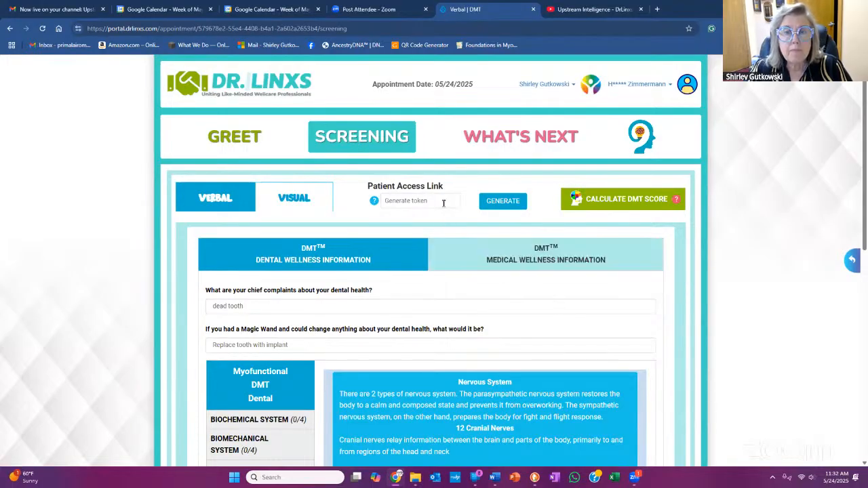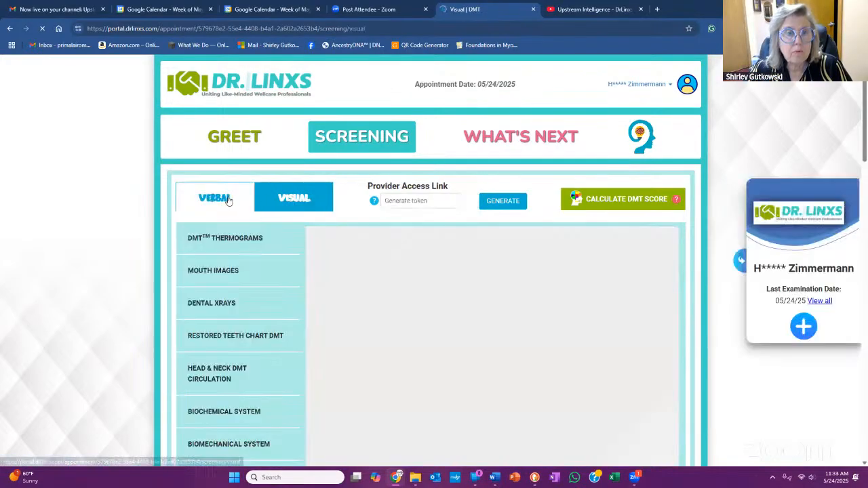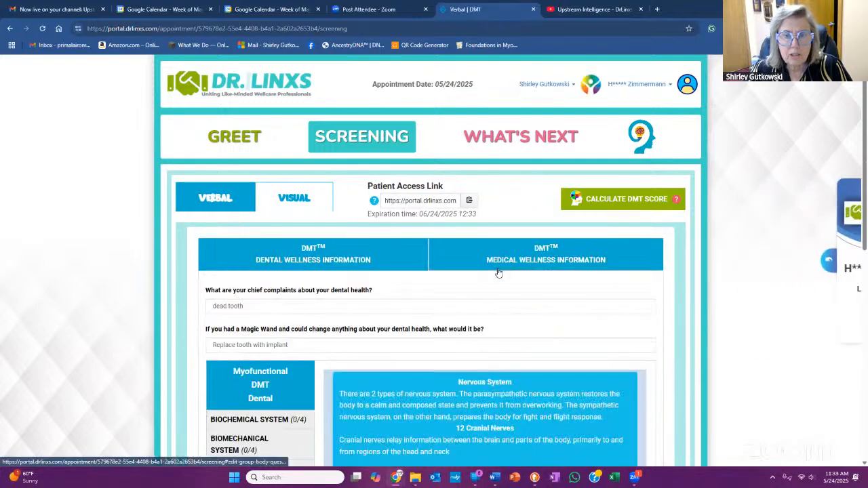Then I was curious about this token. So I can get a token for this page and share this link with the patient so that they can see what I can see. Is that right? And the only thing that they see are the questions to answer. Oh, I see. So it's not something I could share with the chiropractor and say, here are her pictures. Not with this link, no. On the visual, yes, but not on the verbal.